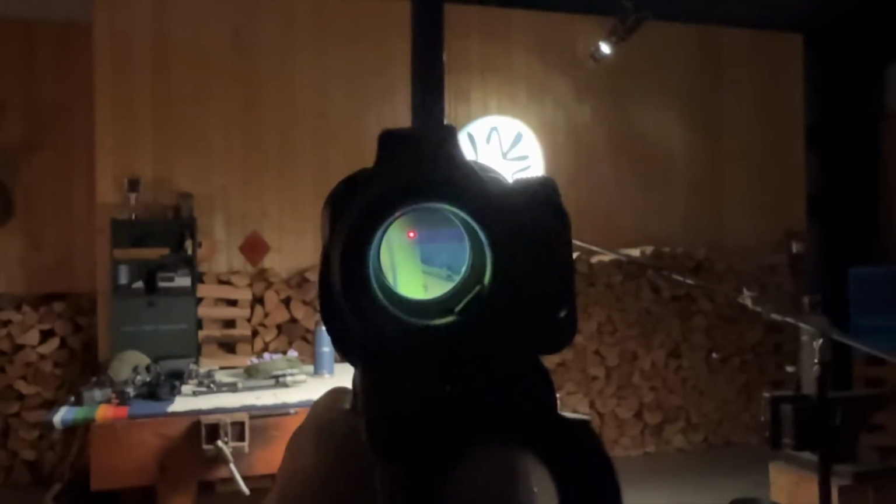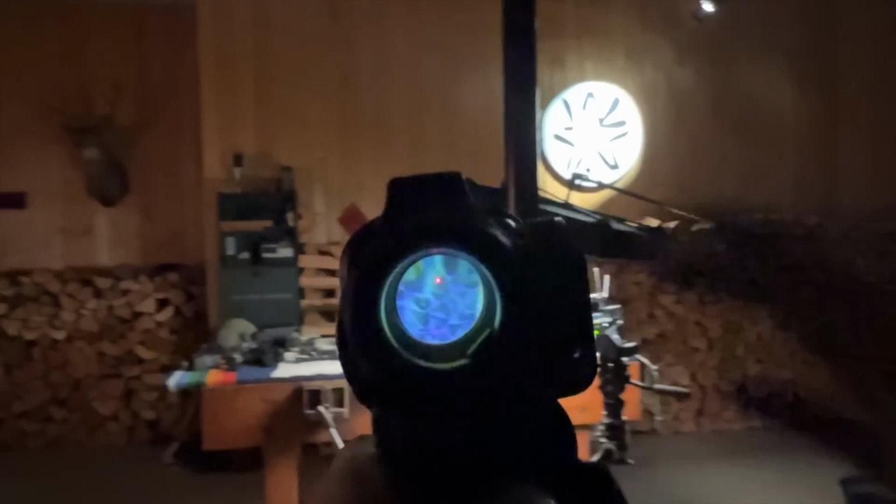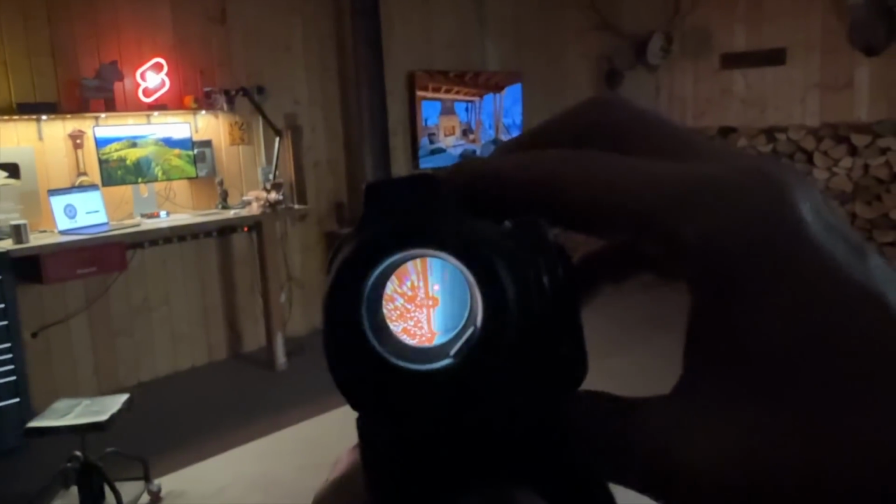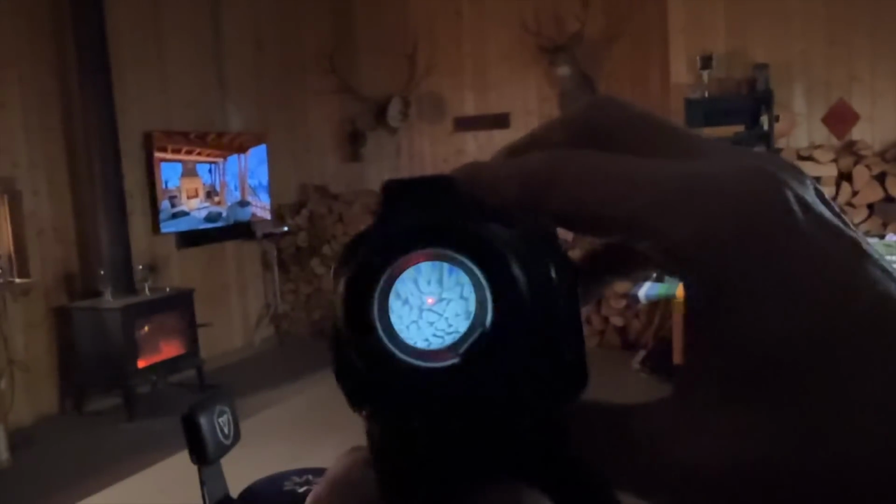Quite impressive indeed. I'm surprised that it works that good. It's not going to look great on the camera. I can tell you in person, it's very good. You can see the thermal signature. That's what it's going to look like. That is incredible. All right, well, let's see how it works on magnification.